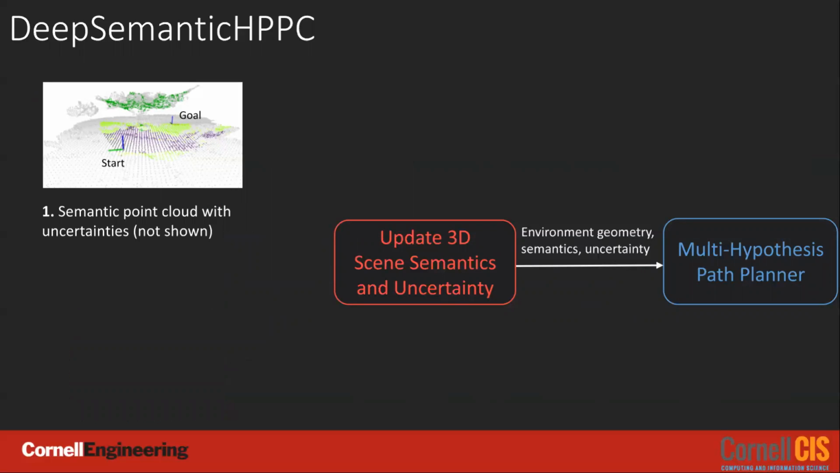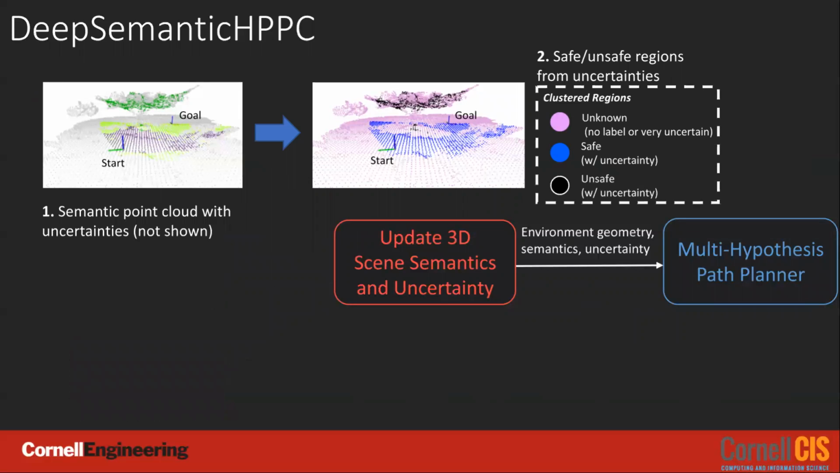We start with a previously fused semantic point cloud and cluster regions as safe, unsafe, or unknown based on the semantic labels and uncertainties associated with them.